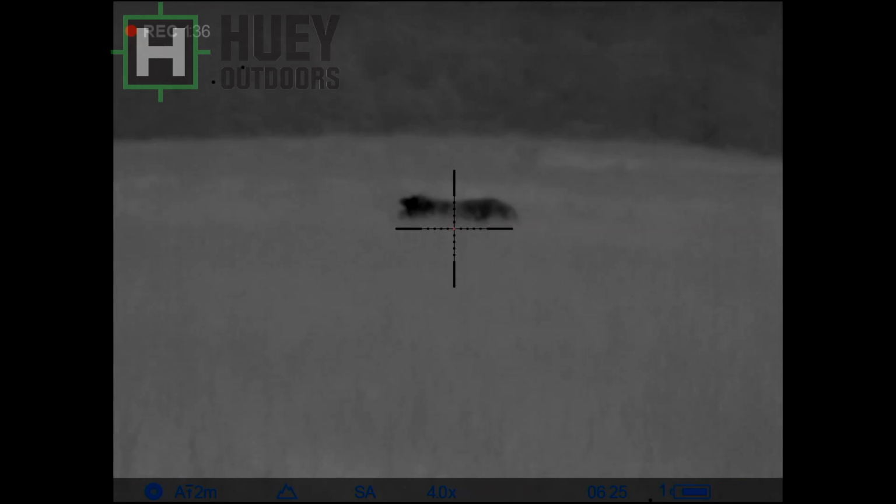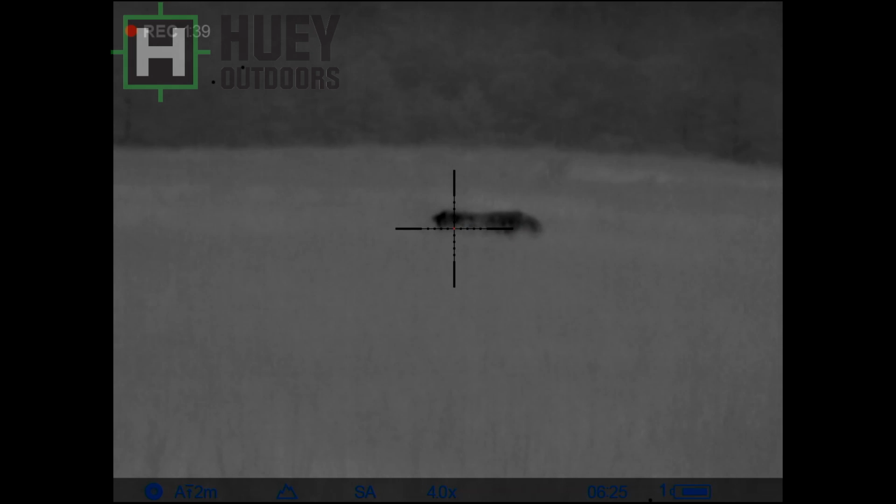This is a little bit better thermal conditions. The sun did come out and heat up the background some, but still high humidity. It's been raining off and on.